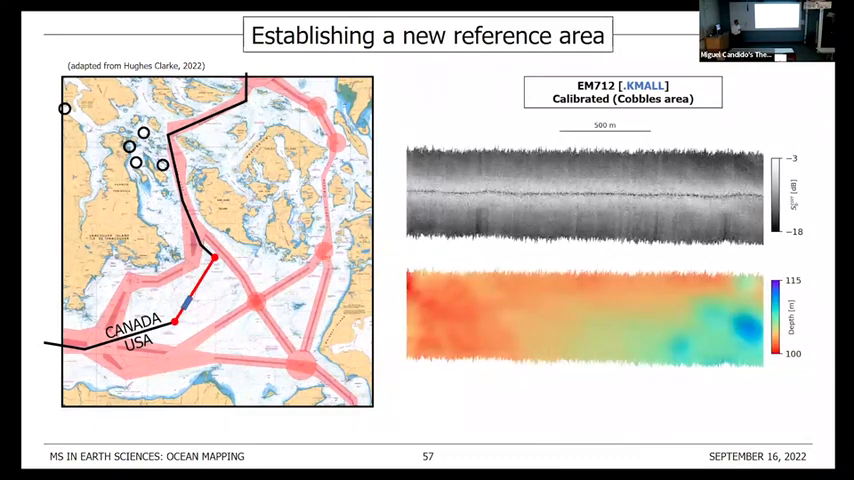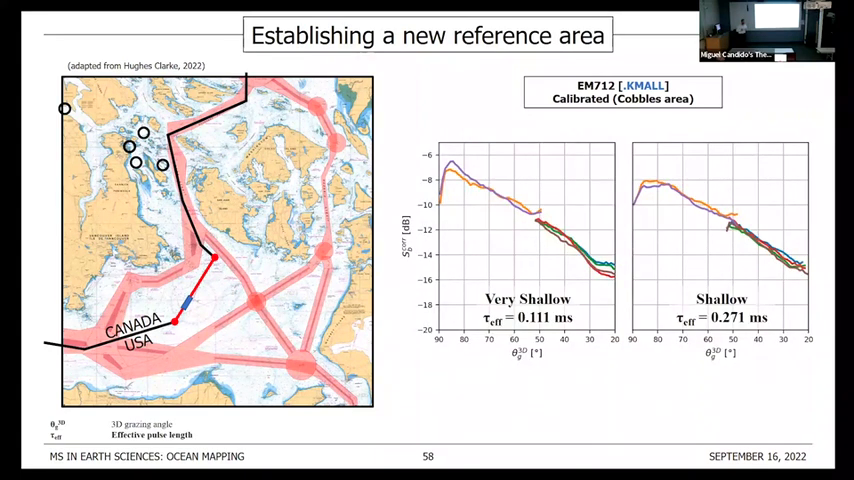So along that transect, we identified a smaller sub-transect with significantly homogeneous and high bottom backscatter strength at a depth of around 100 meters. And we used our calibrated EM712 to generate reference ARCs for that area, at least for the frequencies that are used in very shallow and shallow mode by the EM712. And they actually agree pretty well if you pretend not to see grazing angles between normal incidence and 80 degrees.